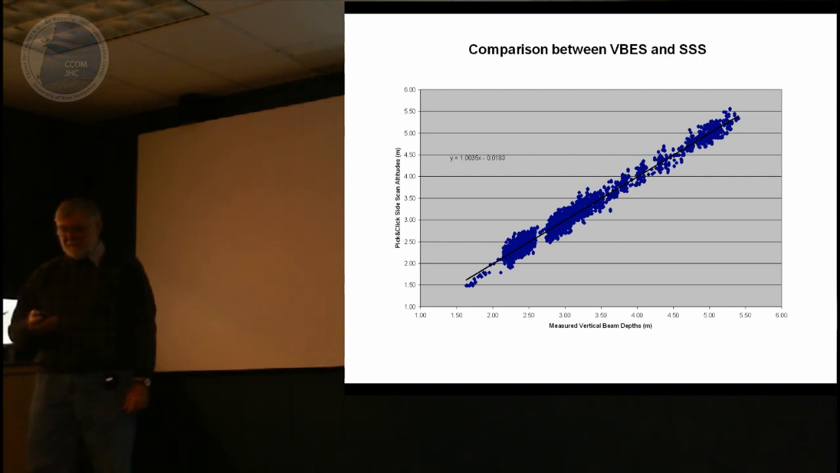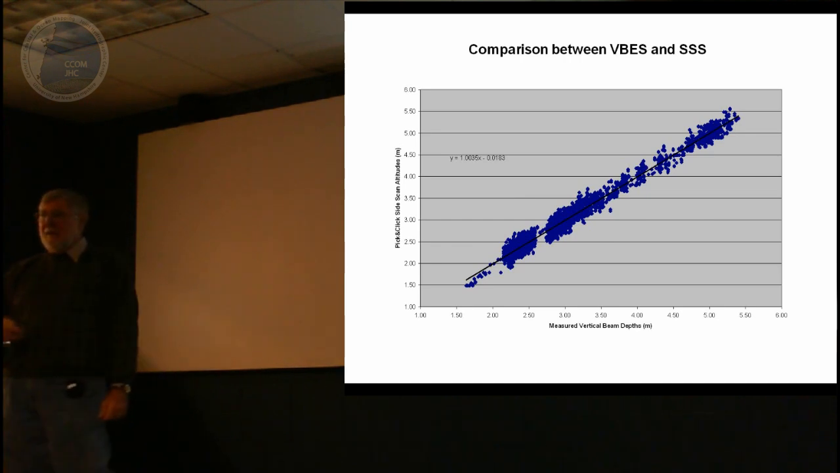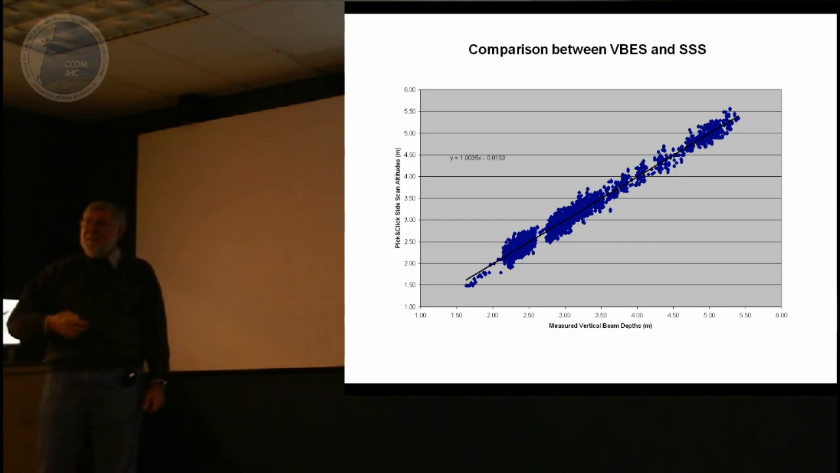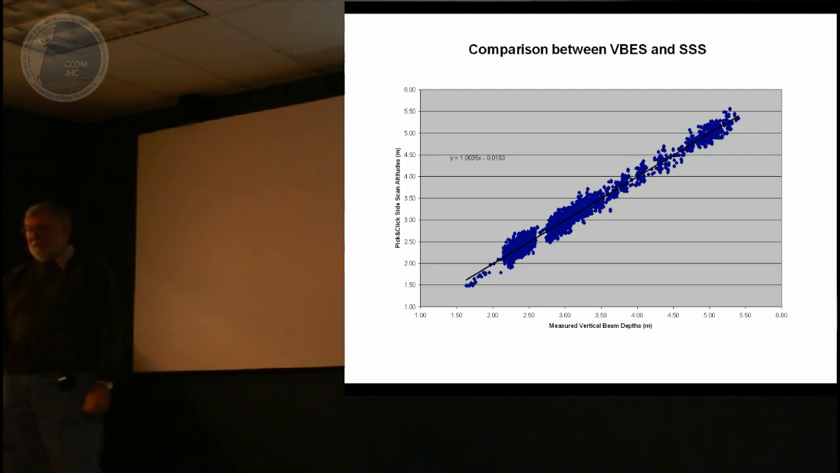And in this instance, since the long track width of the fan beam is essentially the same as the cross track and long track of the vertical beam echo sounder, you can actually increase the number of hits, if you will, on the target.